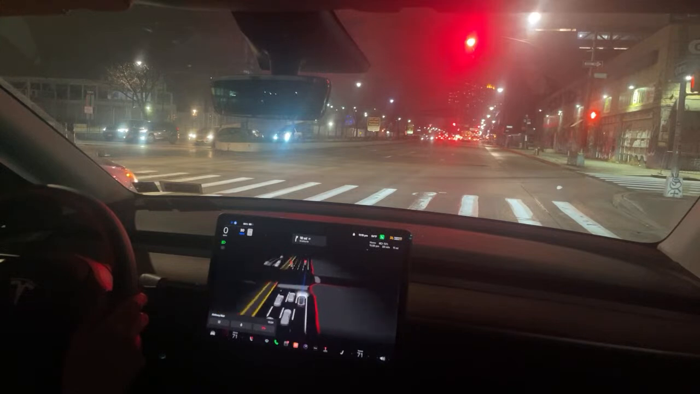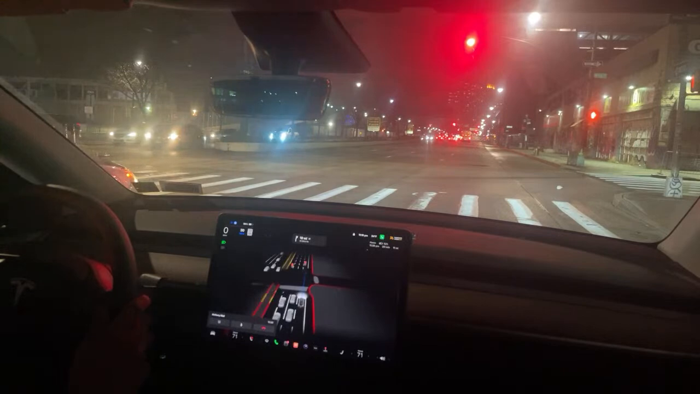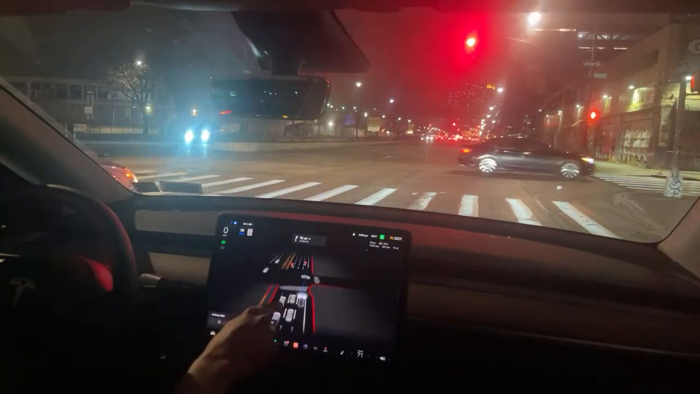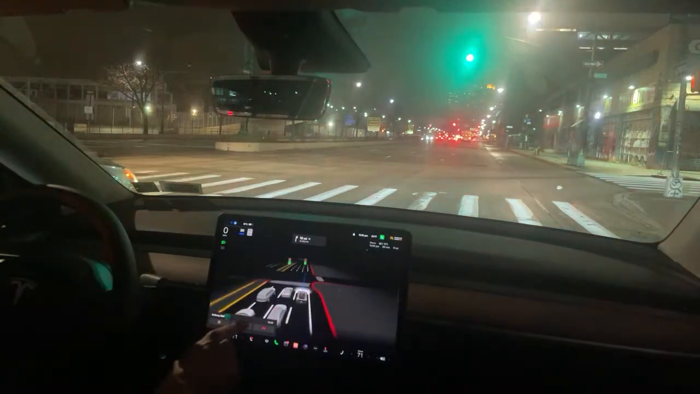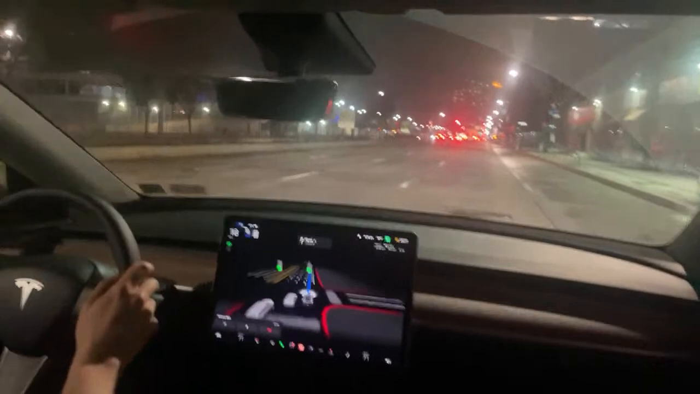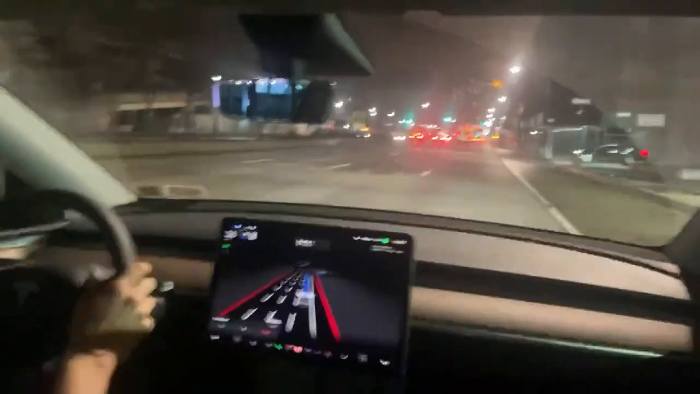I can't believe what it picks up. It can tell that this car to the left of me is a little bit in front of me, and the car two lanes over, it clearly sees is a little bit behind me. It doesn't recognize the car in the fourth lane. I mean, we'll see if it picks up on that when we drive. It seems like it does over here. Excellent.